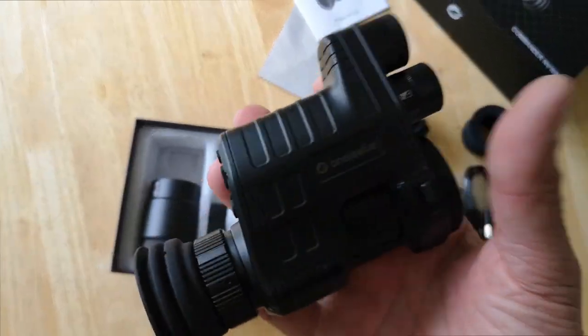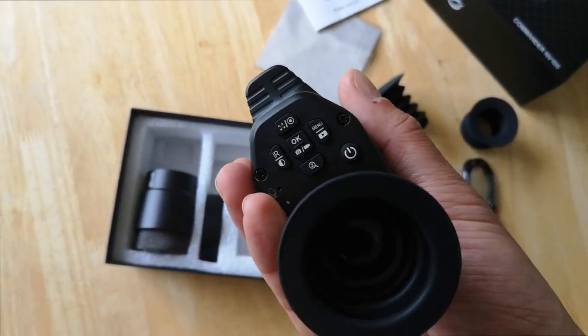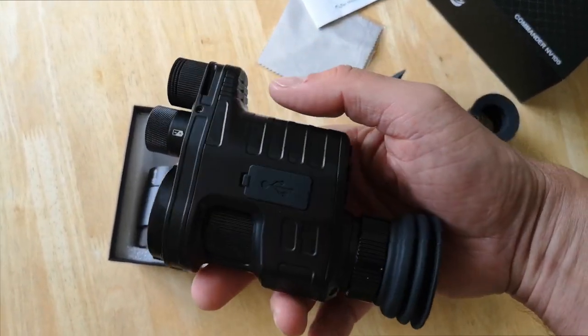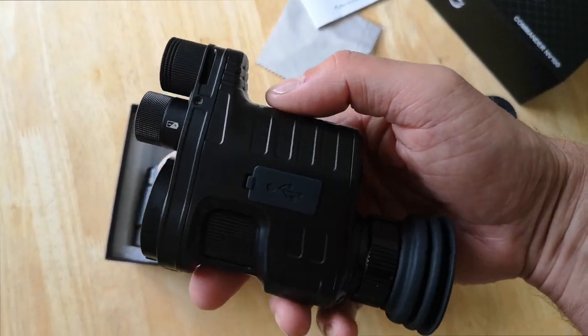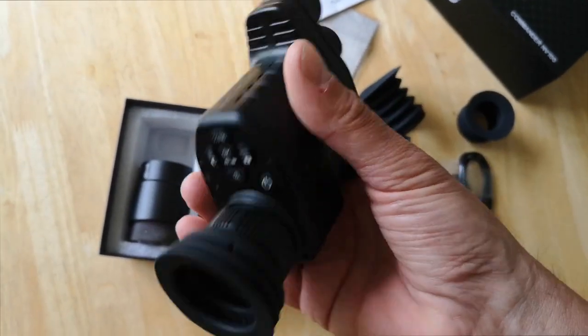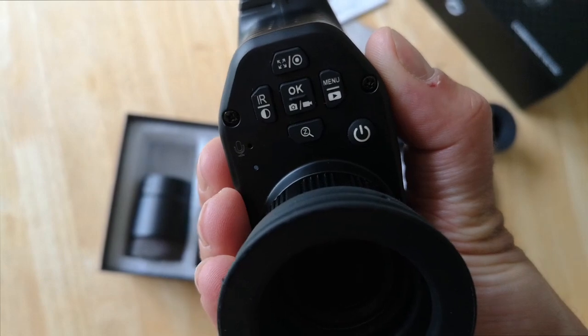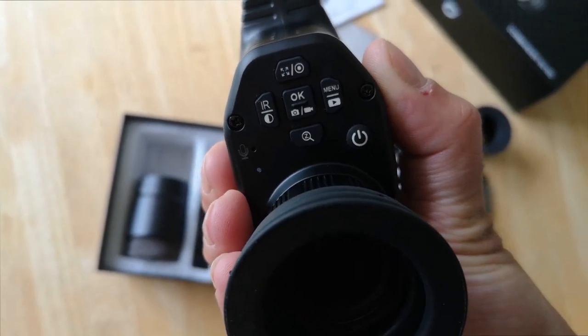So, quite a solid, well-made unit. It's all aluminium. I think it's 380 grams, I think it was. All your buttons are on the back, your power button and all your menu buttons. Nice and easy to use.